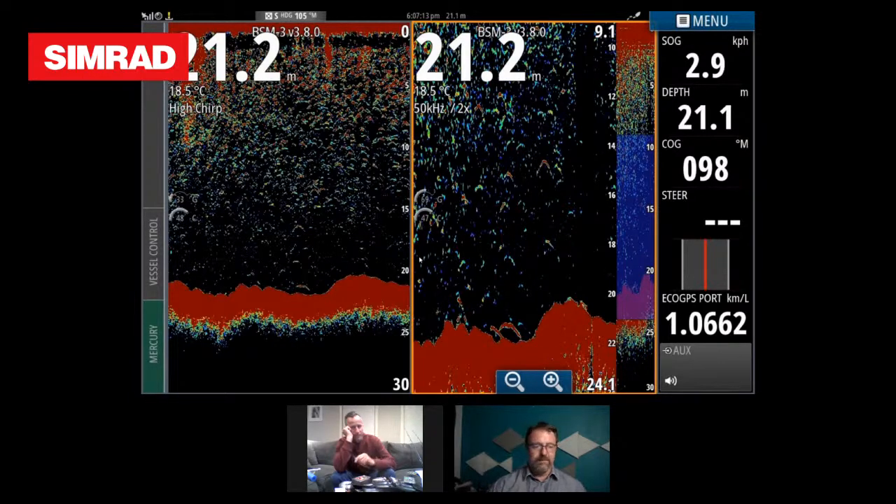And I would even say I've got my colour too high there. Yep, I reckon the colour's too high there. If I pull that colour back a bit more, you would see even more definition on that lump. That's for sure.